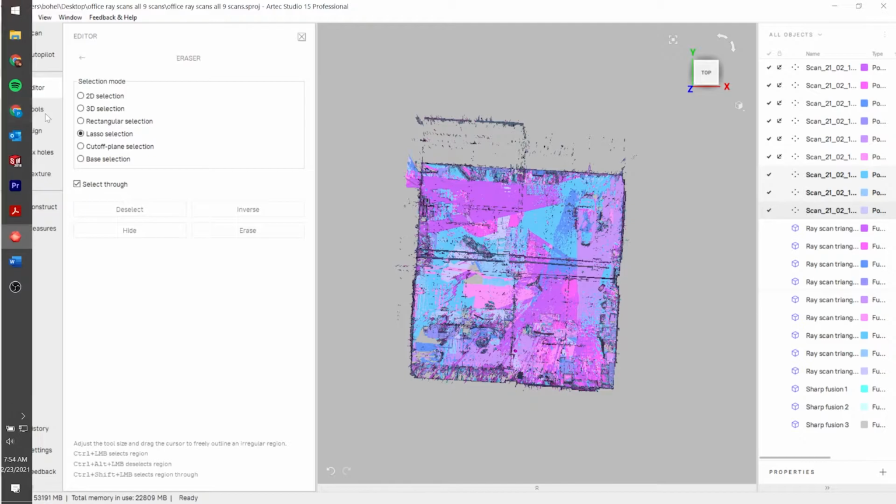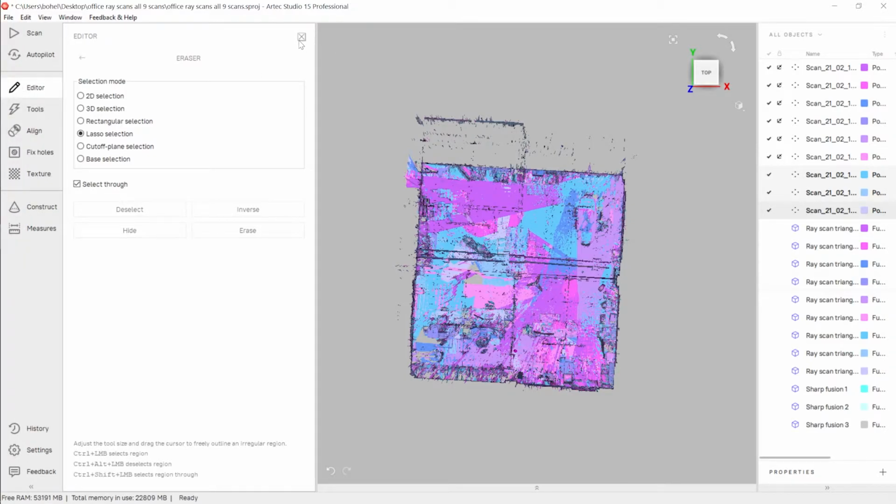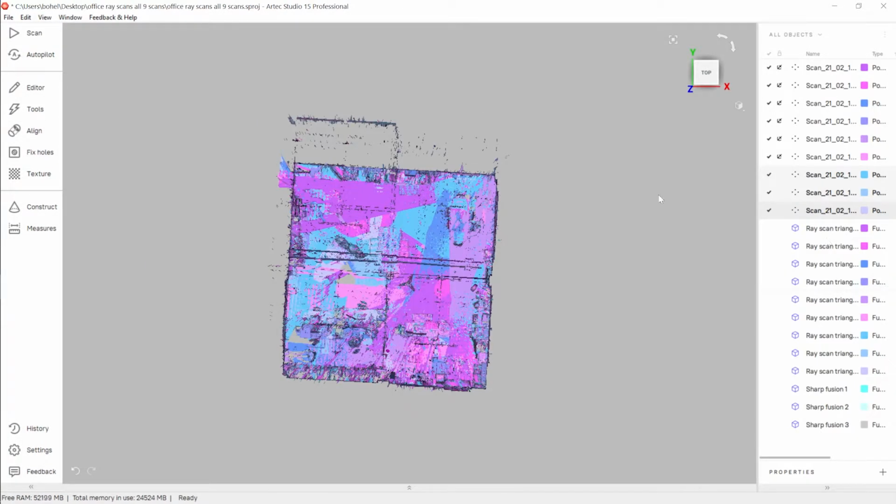So again, going back to the Tools tab, we could fuse these normally with the Sharp Fusion algorithm, but that'll take a really long time compared to this ray scan triangulation. It's kind of a special fusion algorithm we have specifically for ray data. Since it's just built, the point cloud is organized a little bit differently, and just by nature of the way it's collected, they're